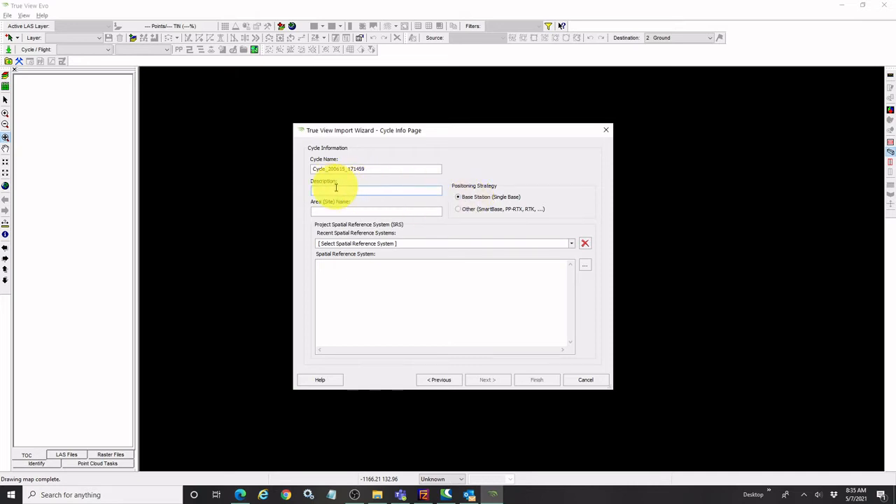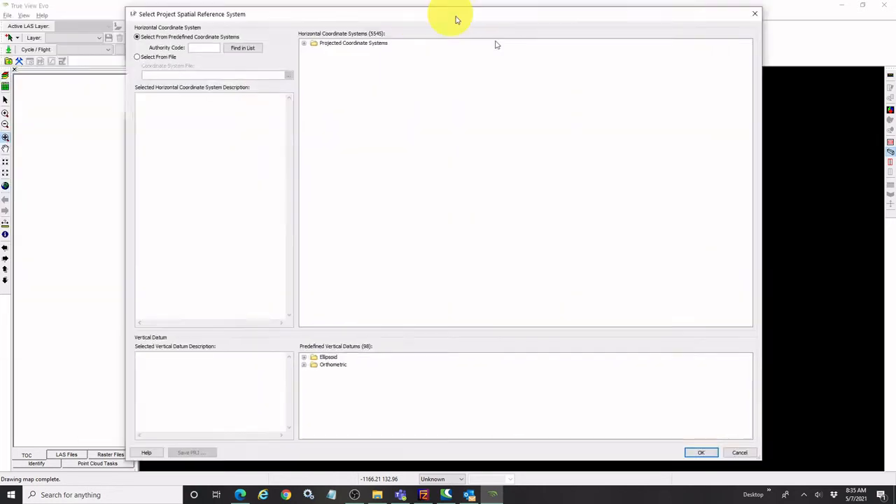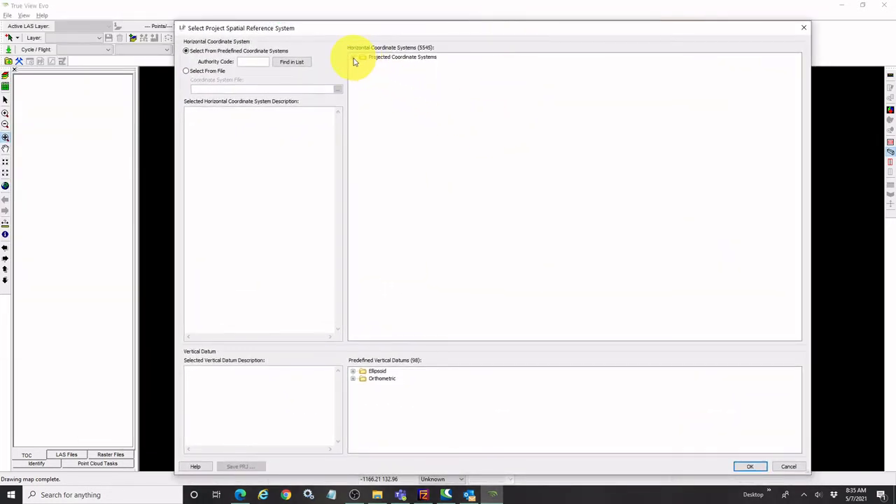I have a couple of options to add some descriptive text or to give an optional site name if I wanted to. Next, of course, I also want to set my spatial reference system. If I'm starting fresh or I'm just new using the software, I won't have any existing options, so I can come in here and select from an entire list of systems, including both ellipsoid and orthometric heights for my vertical.